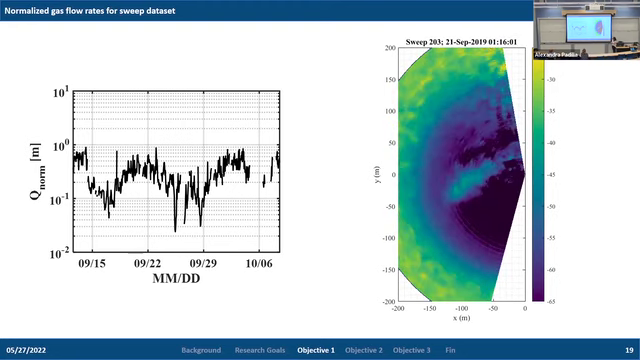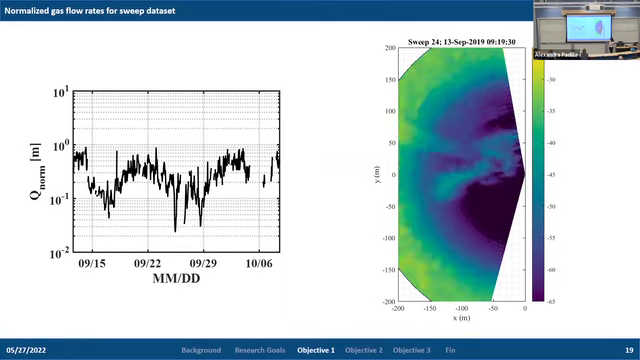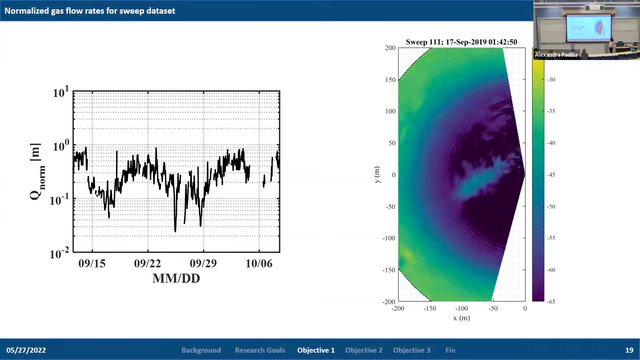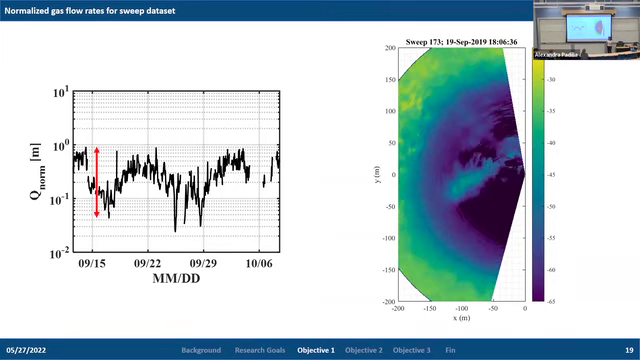We can already see a kind of trend in the estimates of the normalized gas flow rates. It's almost a fortnightly, two-week period. But what's really interesting about this data set is the variability within days of measuring.